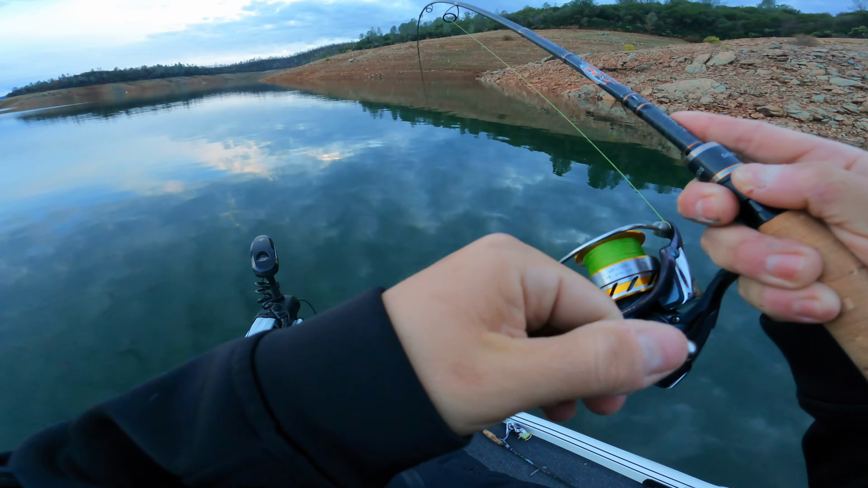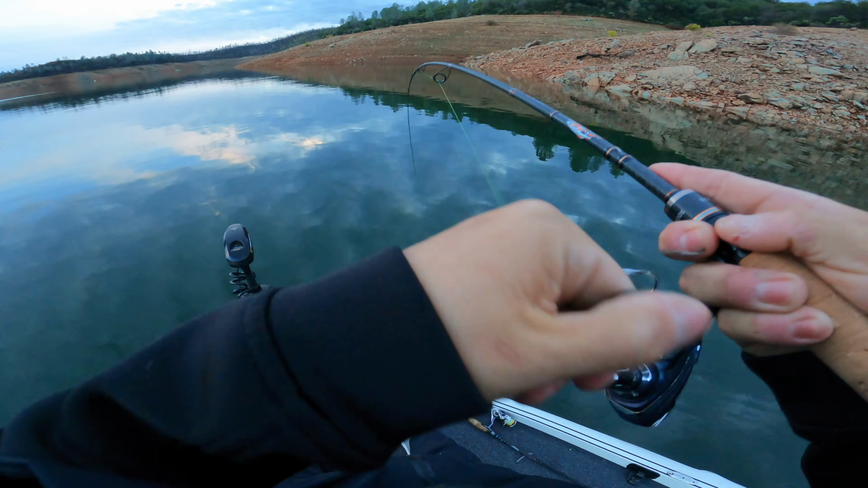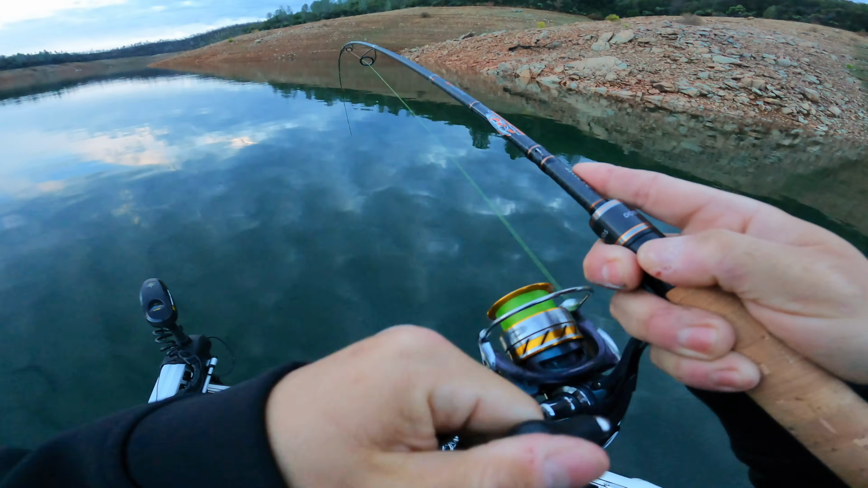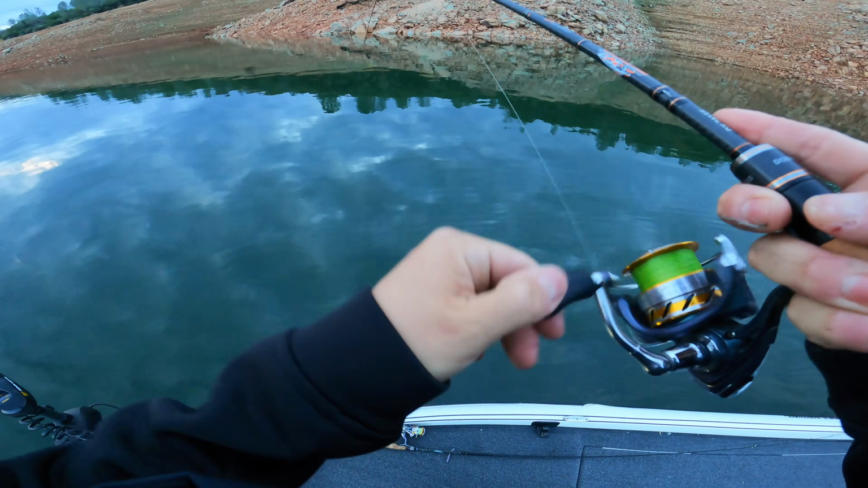There we go. That was pretty dope. Making those fish tick. You know, it's crazy with Livescope. You can see exactly how these fish are reacting to your bait.